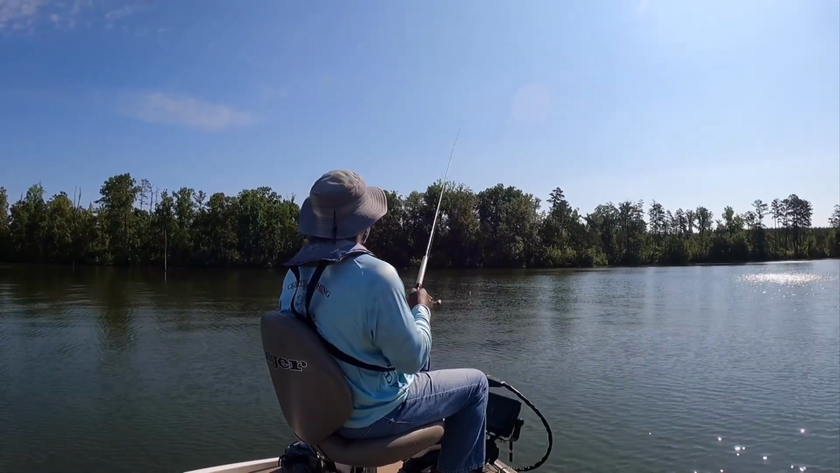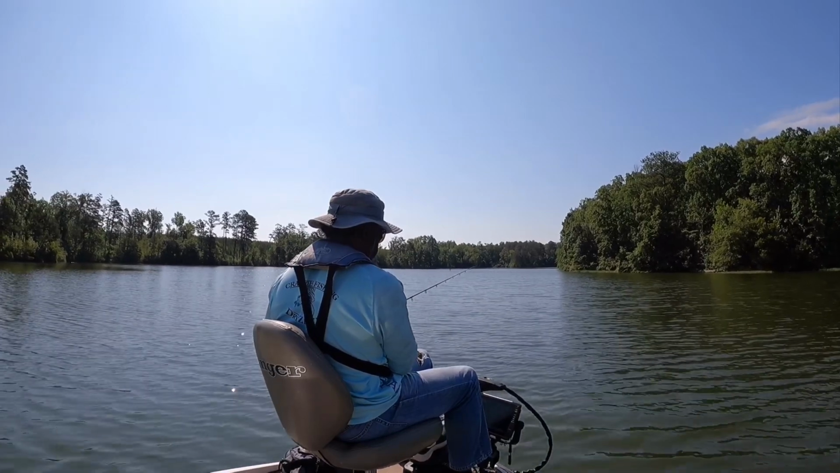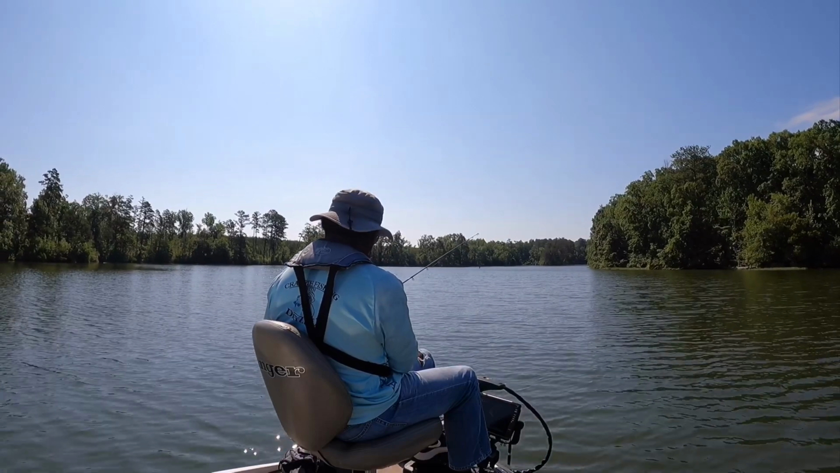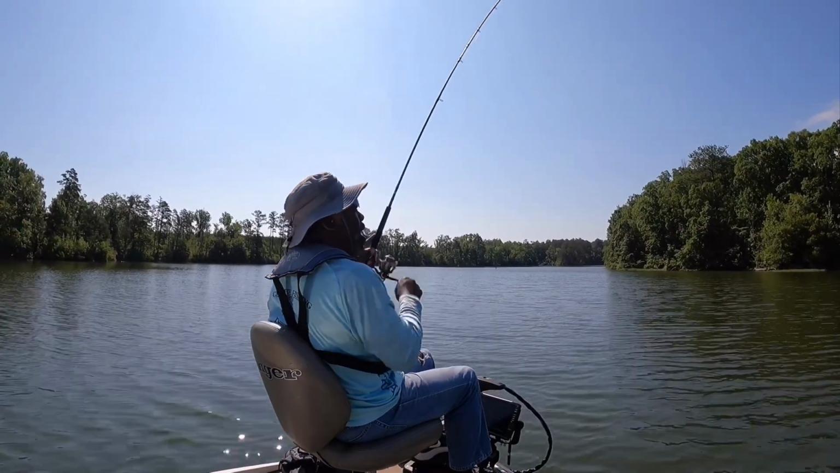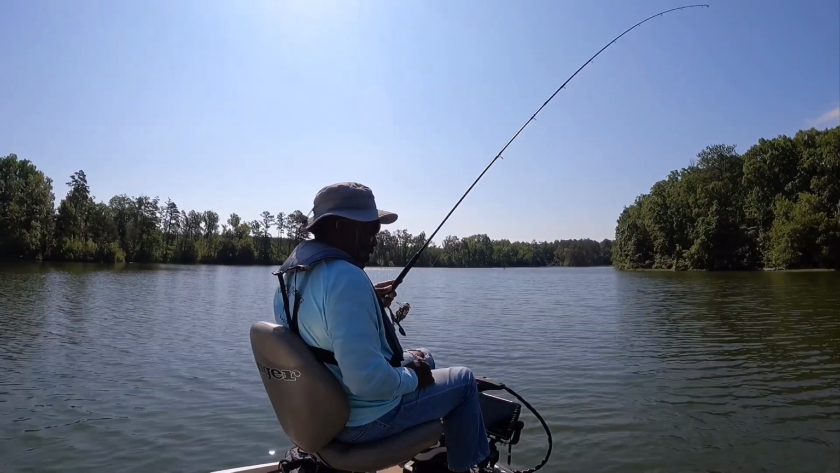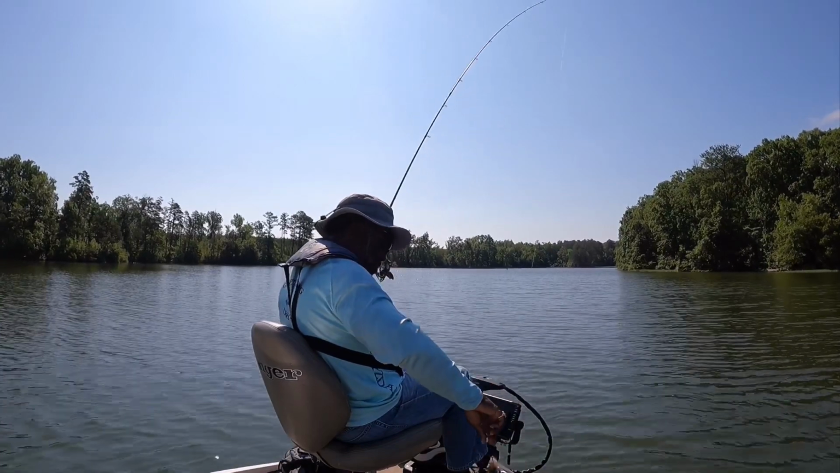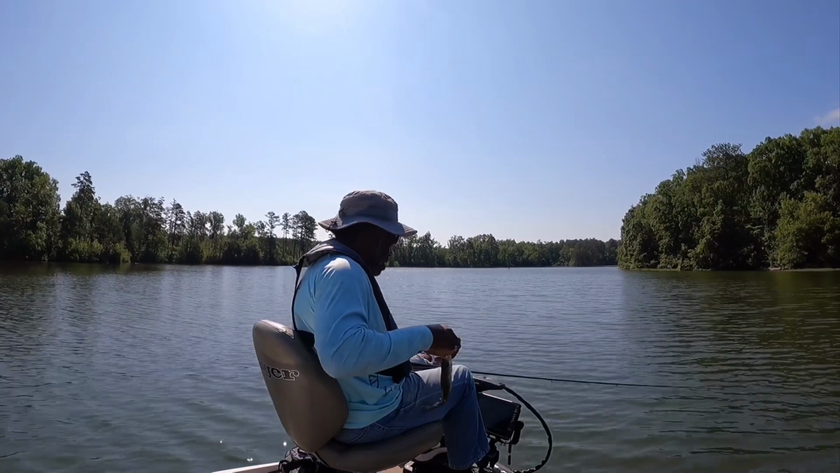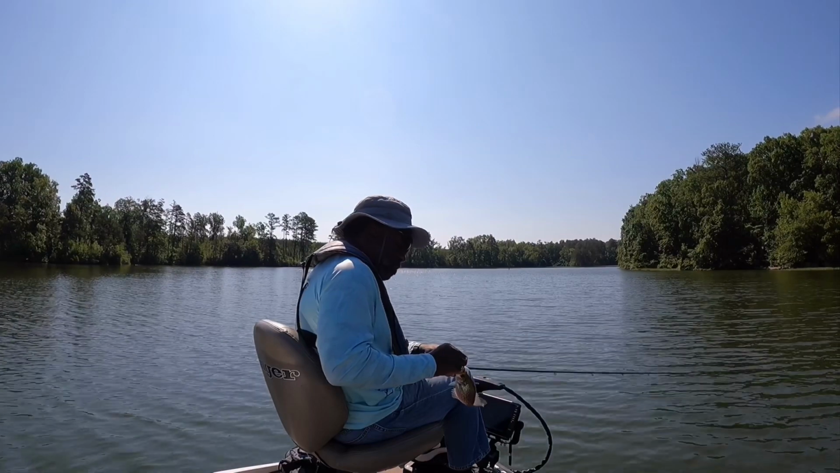It'll drop down good too. There we go. Oh, okay. I think she's short too. I think she might be a little bit short, folks. Got some good ones out of here though. I think we'll go ahead and leave them biting. Go find some more.